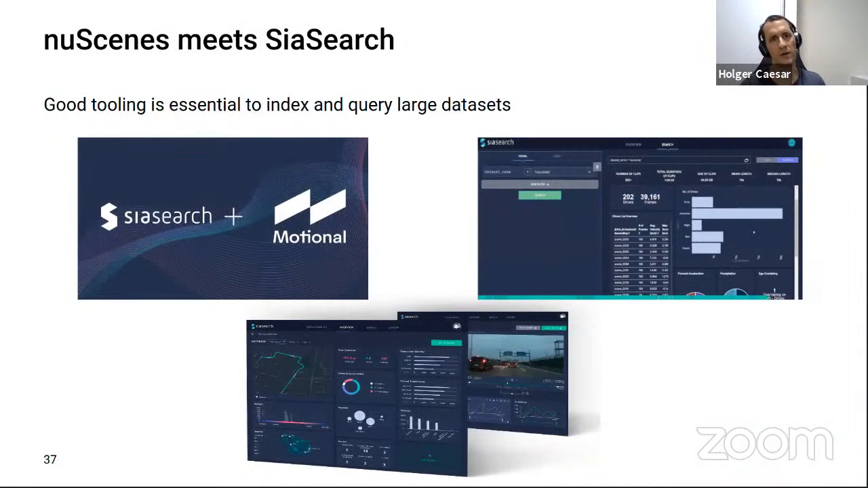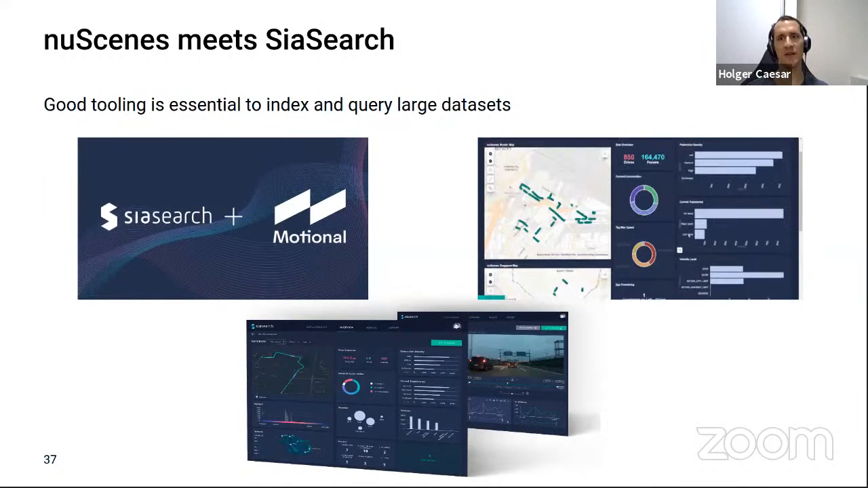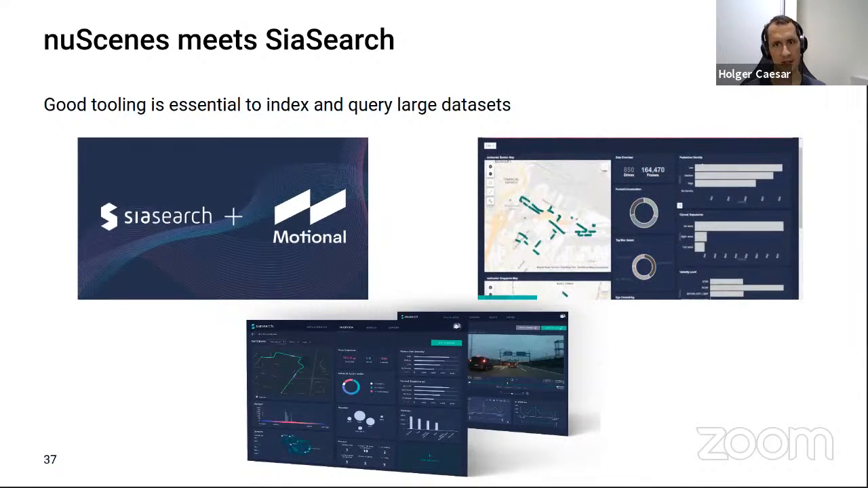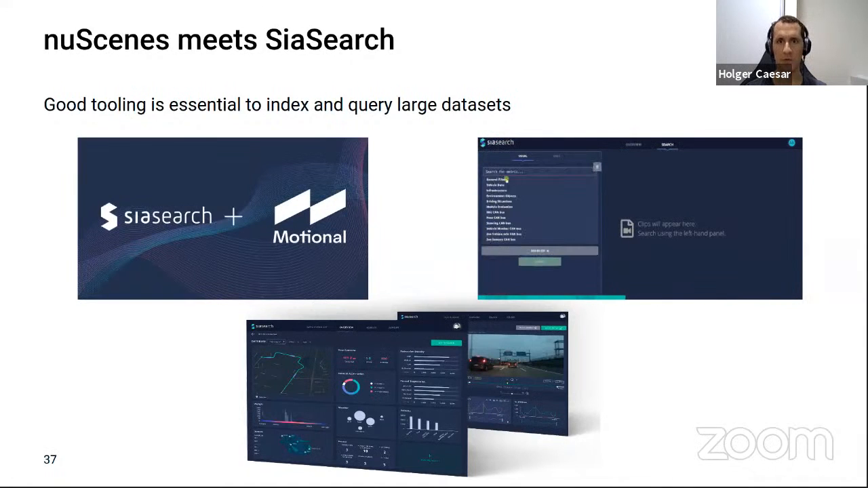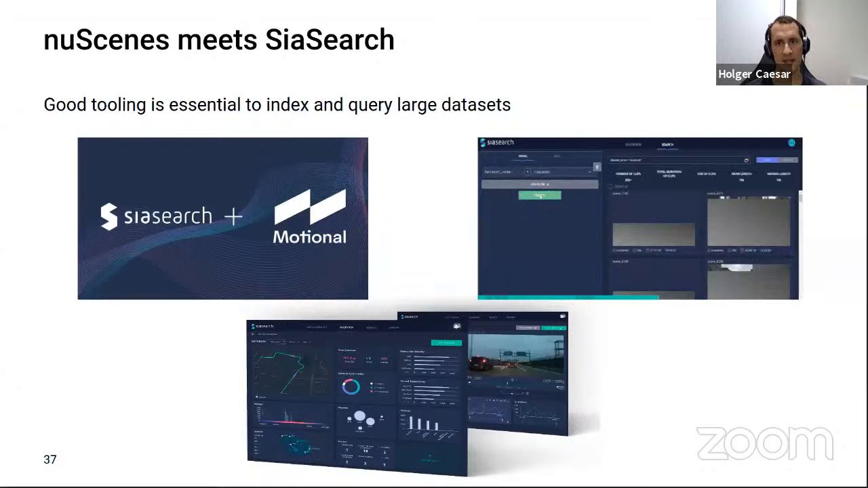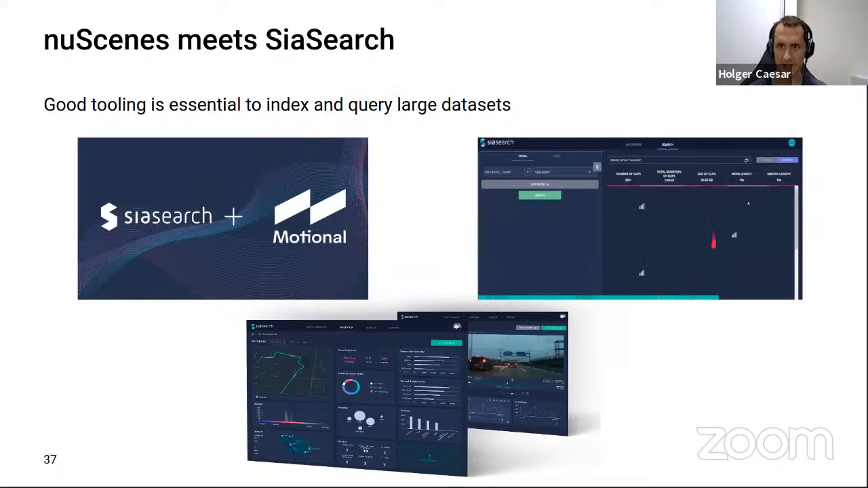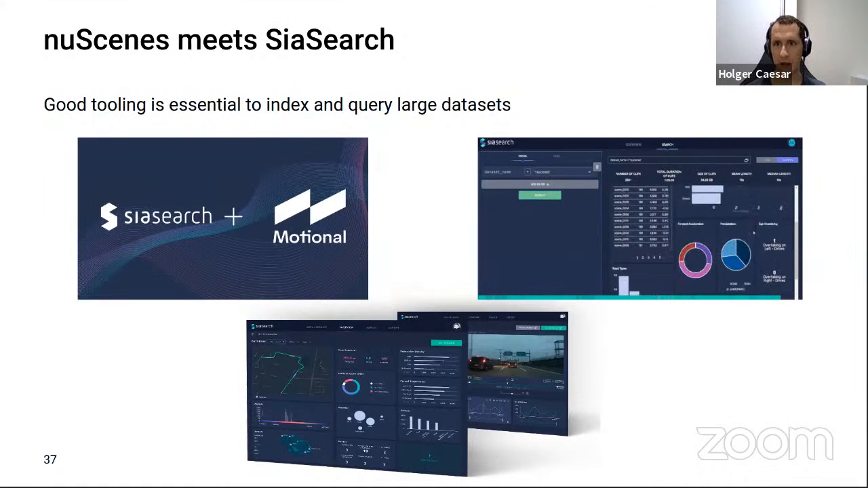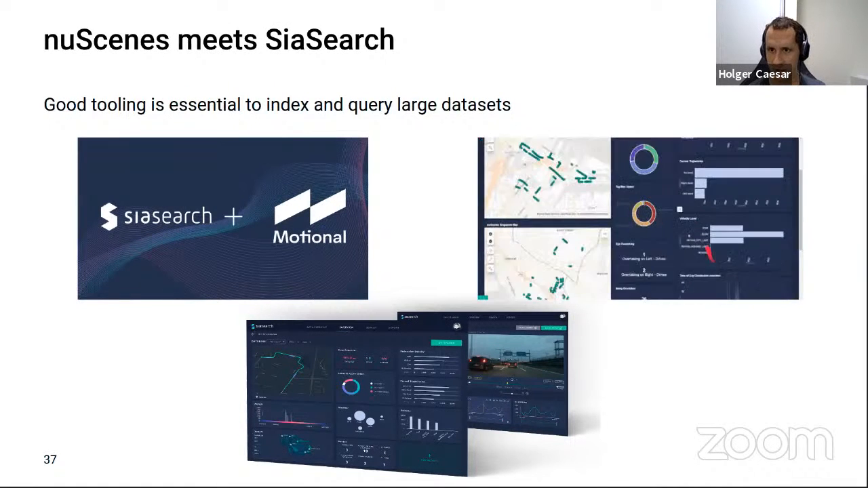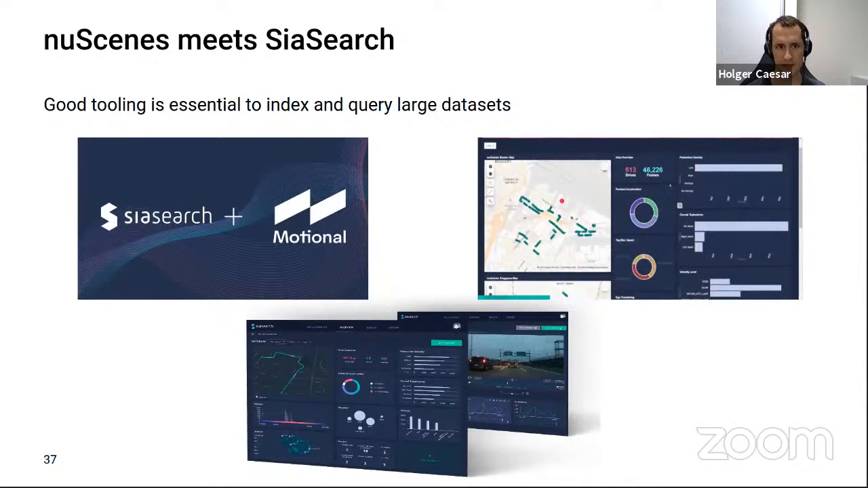Okay, and then of course, you don't just need algorithms and data, you also need good tools, good infrastructure to work with these large data sets. So one company that we've partnered with for open source purposes was SiaSearch. We gave them our nuScenes data set and they indexed that. You can search for nuScenes and then you get all the 1,000 scenes. And of course, they indexed that by hundreds of different search criteria. You can see here the distribution, night data, rain data, map distribution, class distribution, different maneuvers.